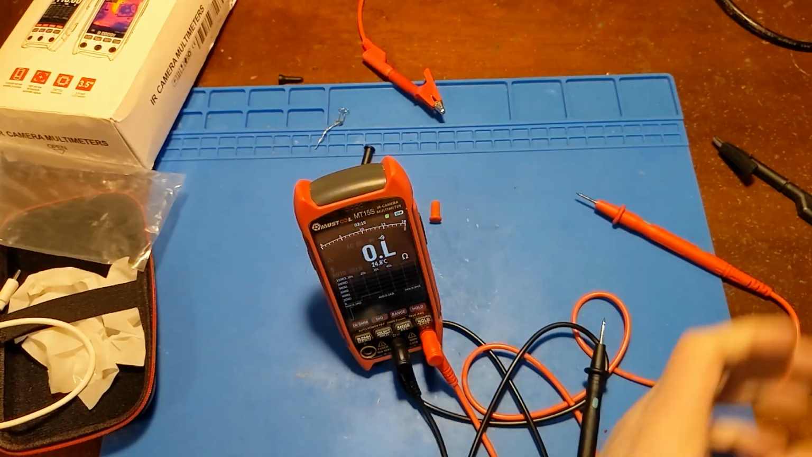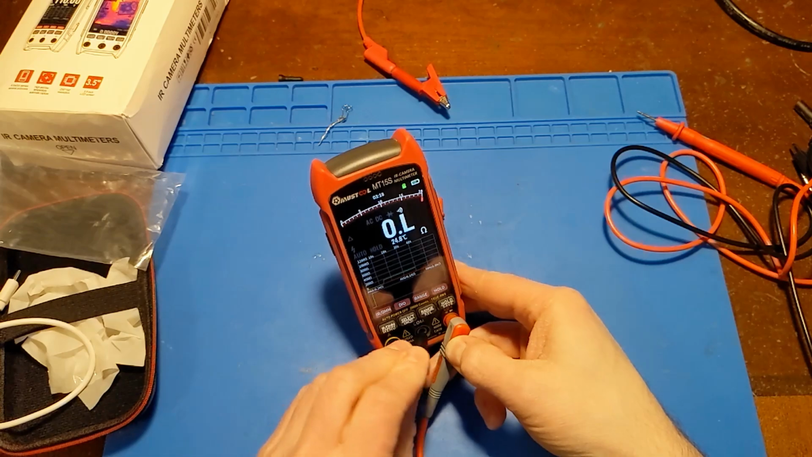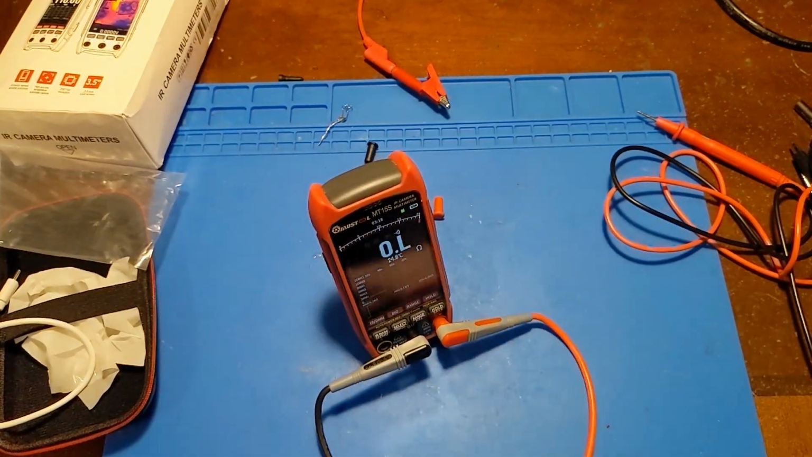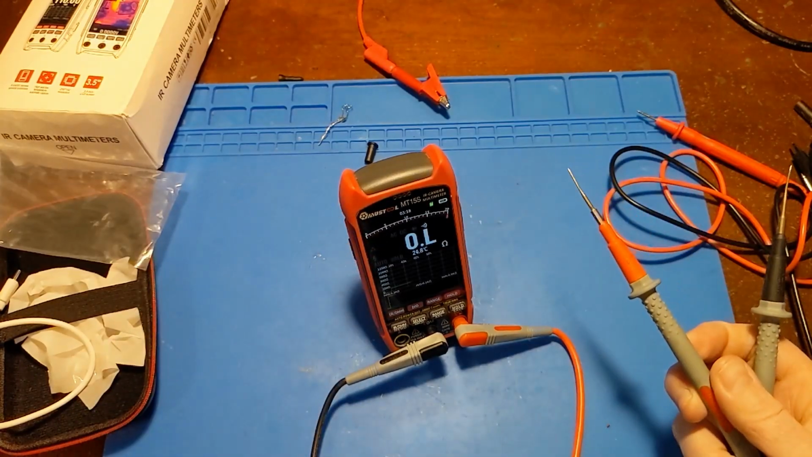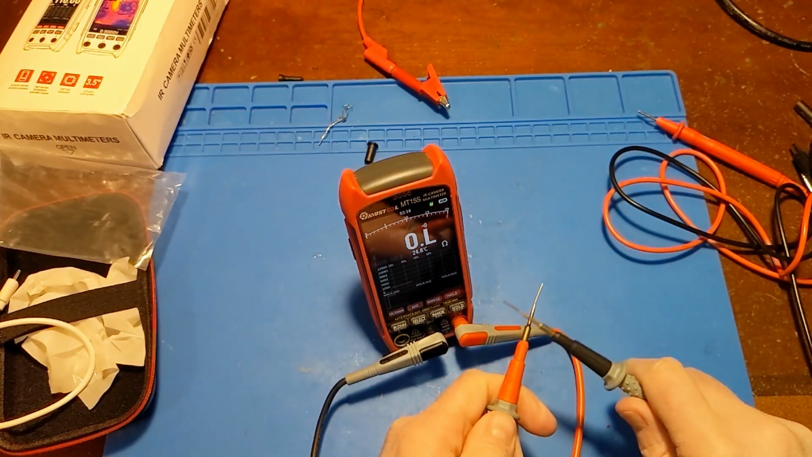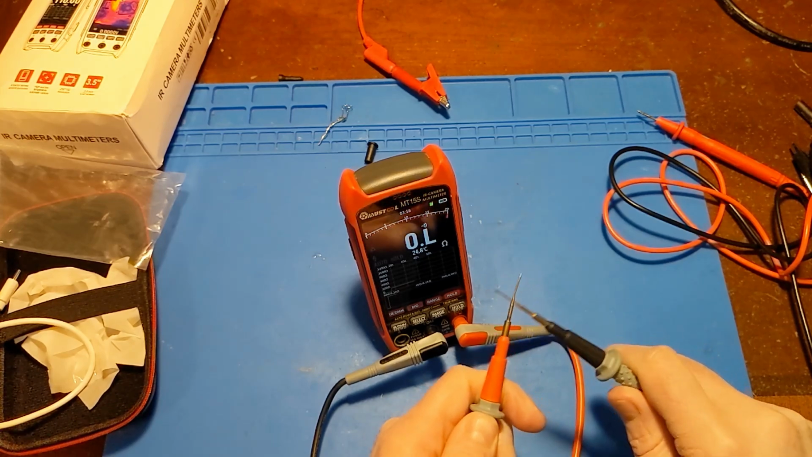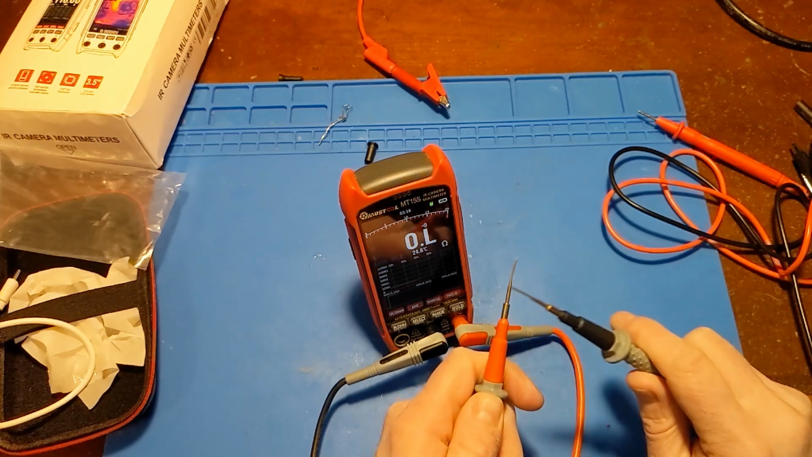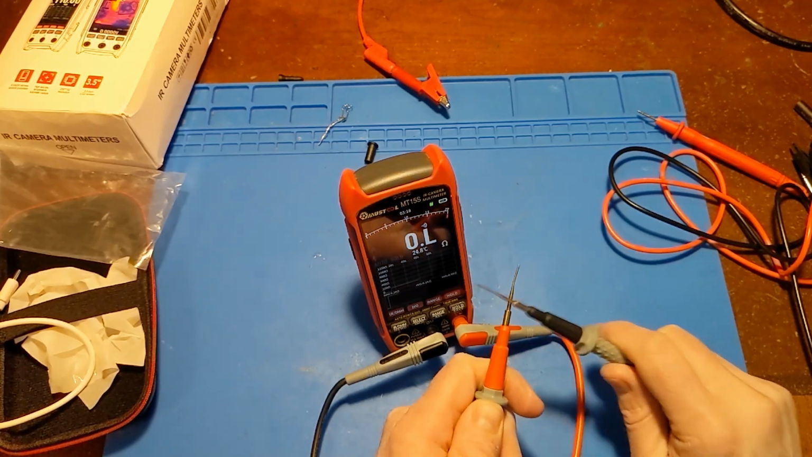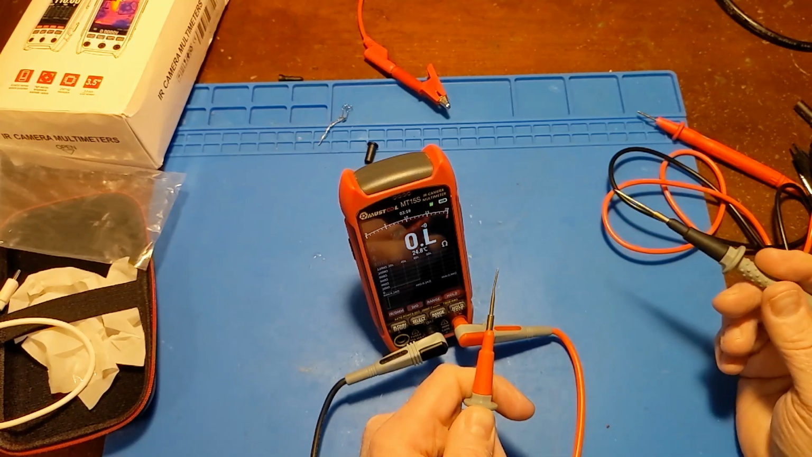Tell you what, let's just switch over to some different leads. All right, we're going to use some of the leads that I typically use. Definitely more consistent. So the leads that come with it, they're the freebies. But yeah, there's just a slight delay, which is only a problem if you want to drag across the leads of a chip.